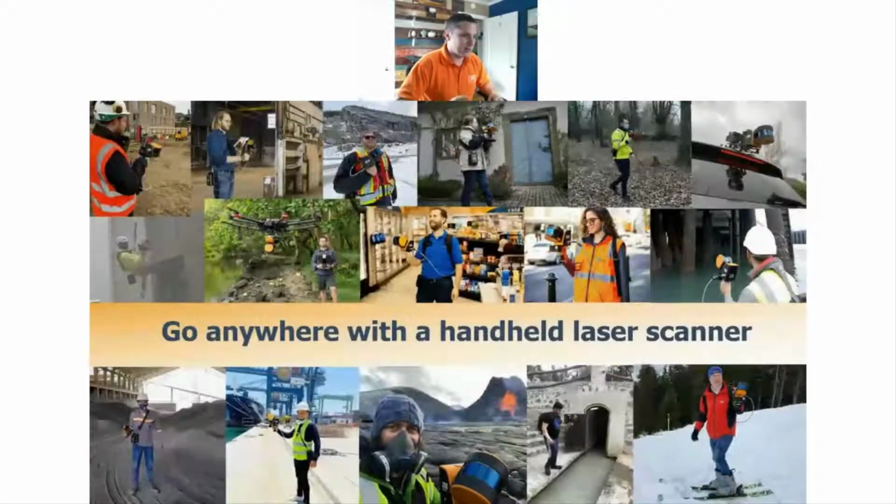Just to elaborate on that a bit more, here's a bunch of examples of ways that we've used our scanners in the field. I'm not going to go through all of them, but for instance, we can take the Zeb Horizon and ski down a mountain with it and capture good data. We actually have that data on our website if you'd like to view it. For geologic purposes, we had University of Arizona using the Zeb Horizon in Iceland to document the volcanic eruptions. They were out there every single day monitoring the progress and the change in the landscape during the eruptions.